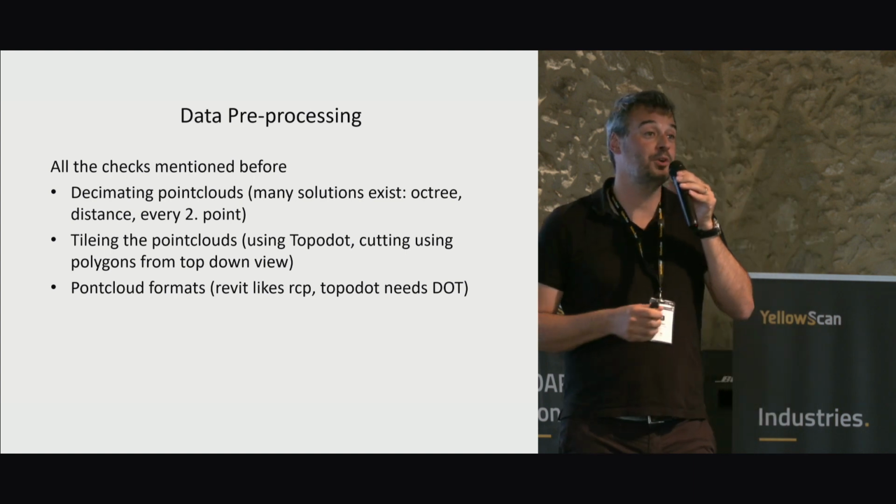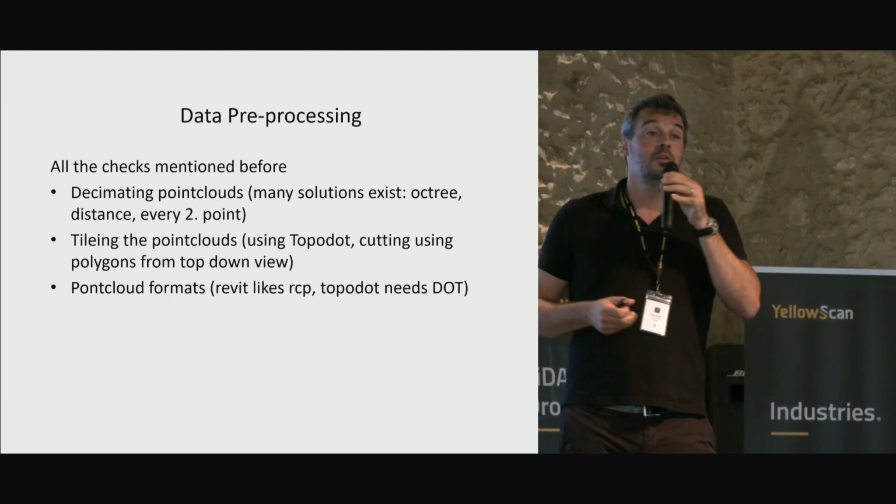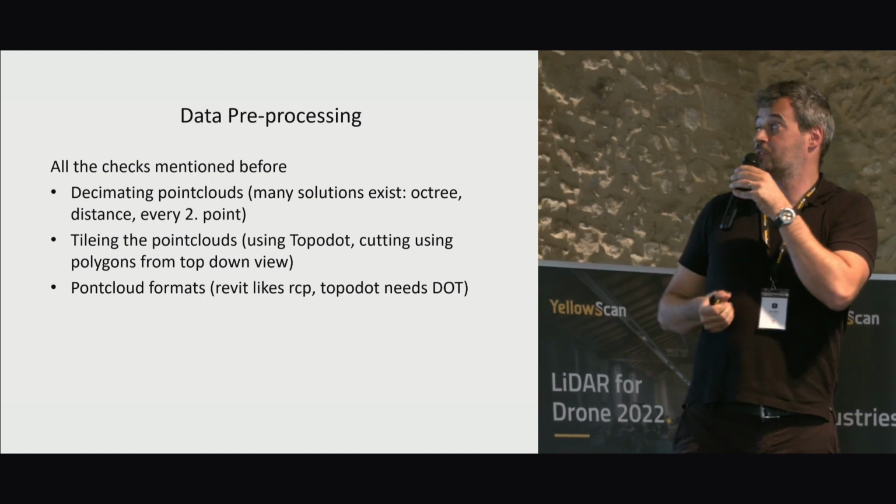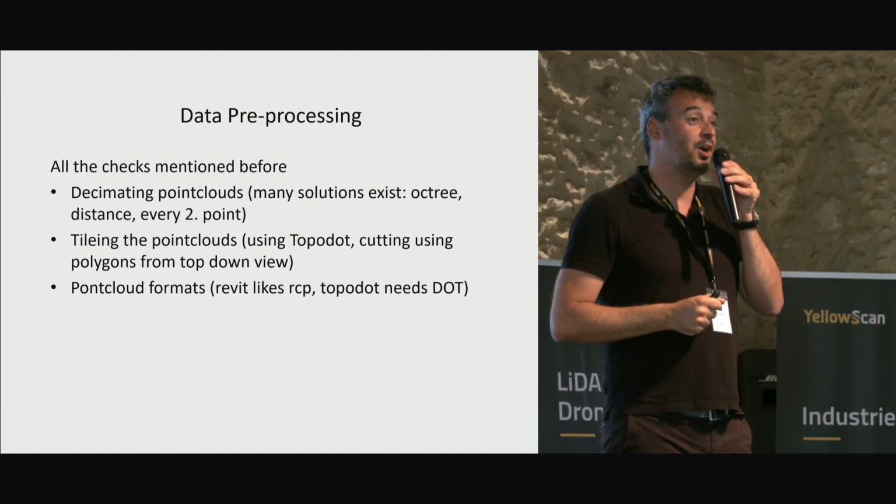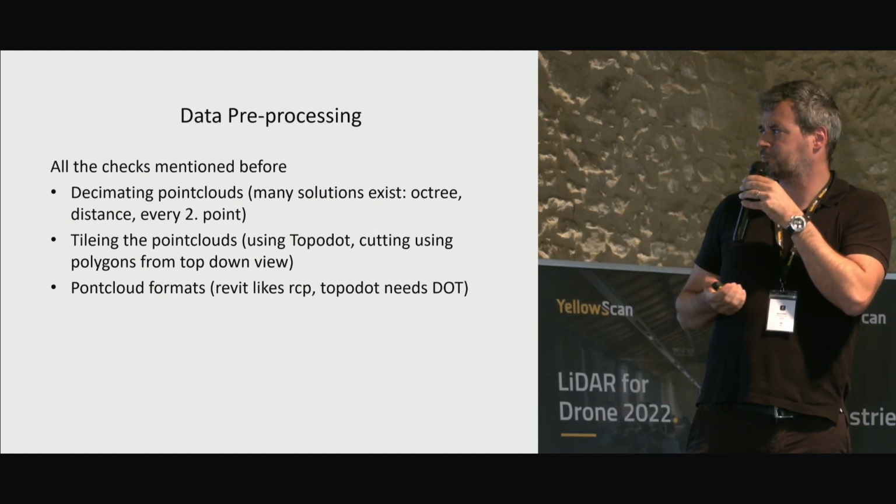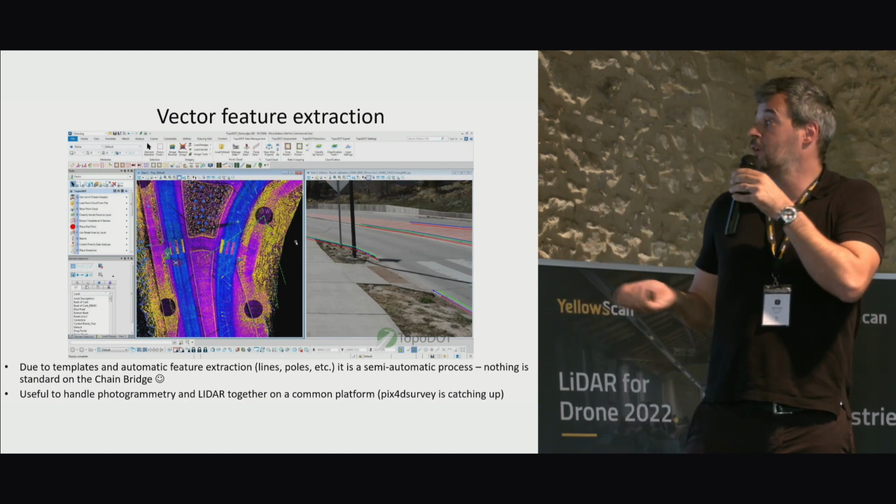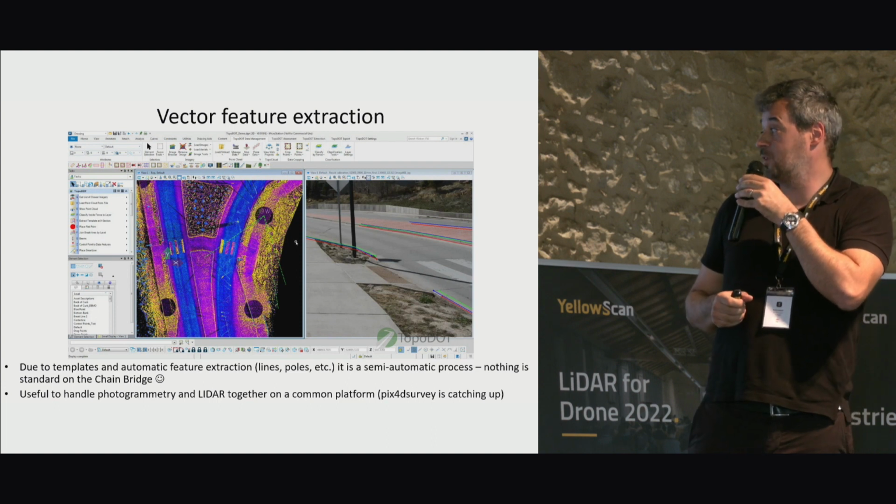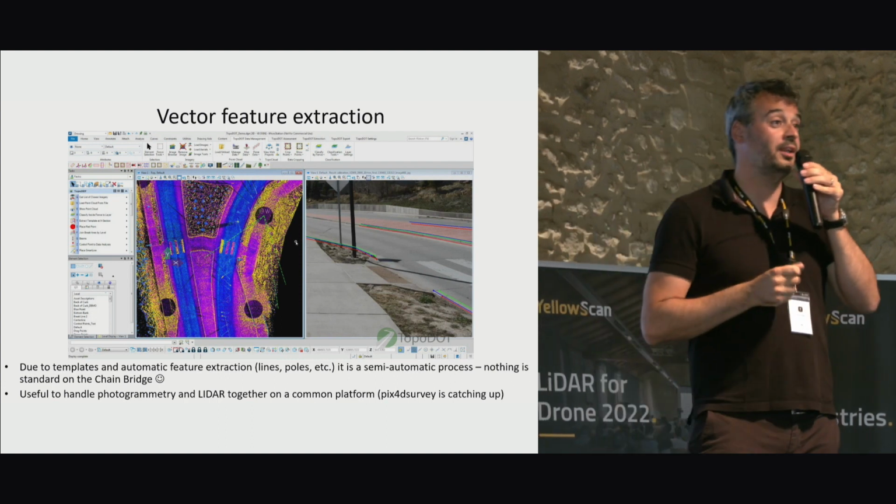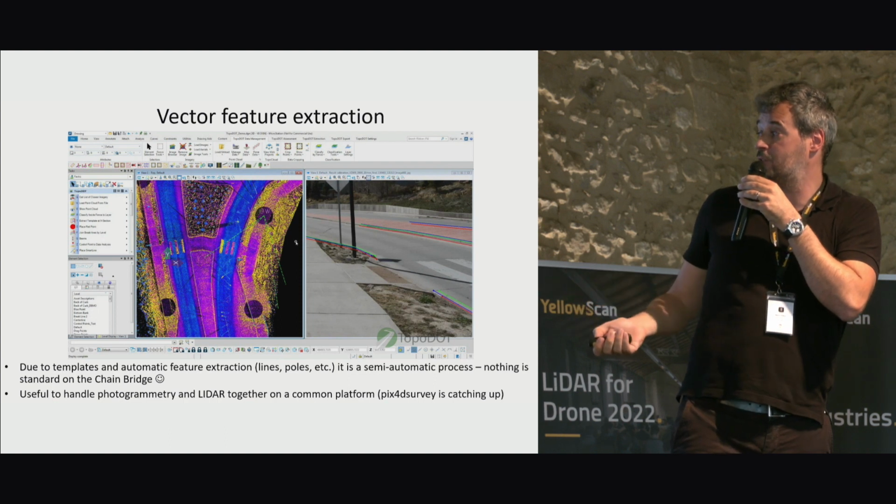Then, after we did the quality check, we do the data pre-processing. We also have to get all the data in the right format, in the right software tools, and also make sure that we are not having too large sub-projects. So decimation and tiling. And then the next step we were doing is vector feature extraction. There are nice tools, for example Topodot, in which you are able to put the photogrammetry and the LiDAR together and extract all the interesting features.